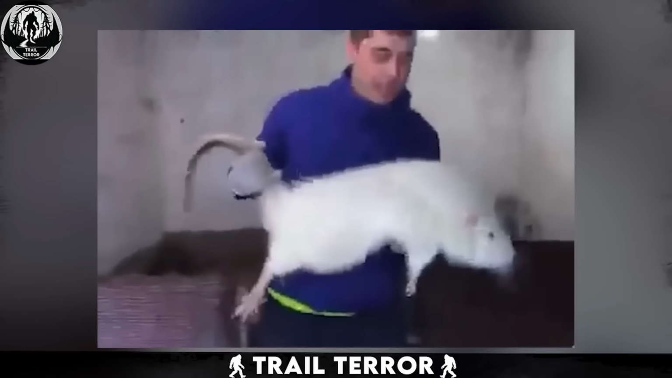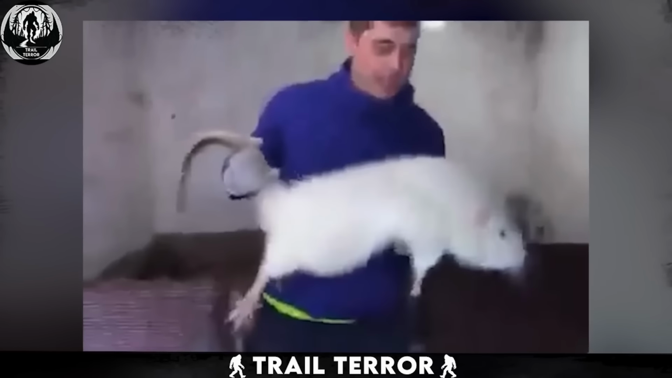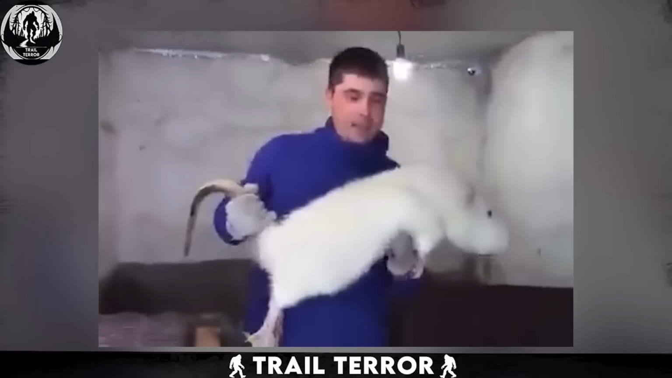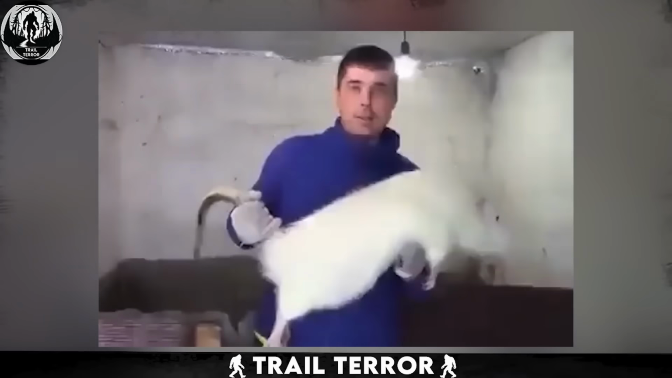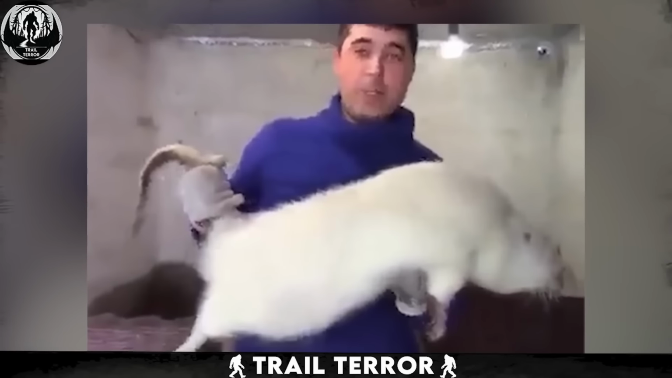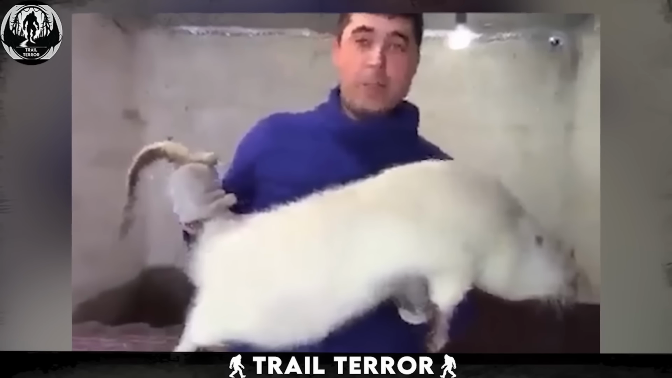Believe it or not, what you're seeing is 100% real. This colossal rodent was discovered in Argentina by a startled farmer. In the footage they captured, we get a good look at just how massive this creature is. I mean, just take a look at it compared to the person holding it in the video.